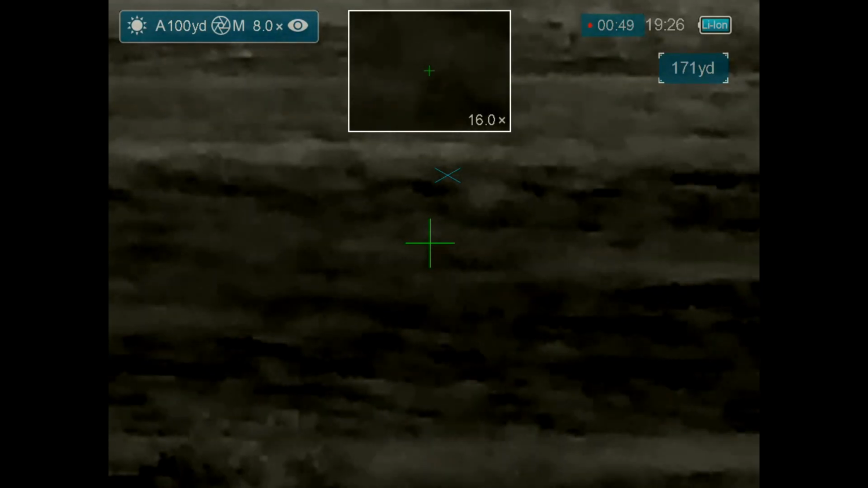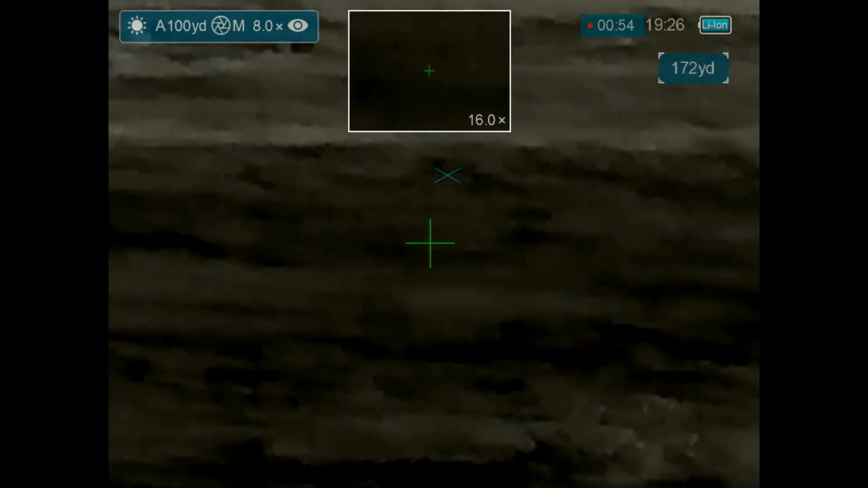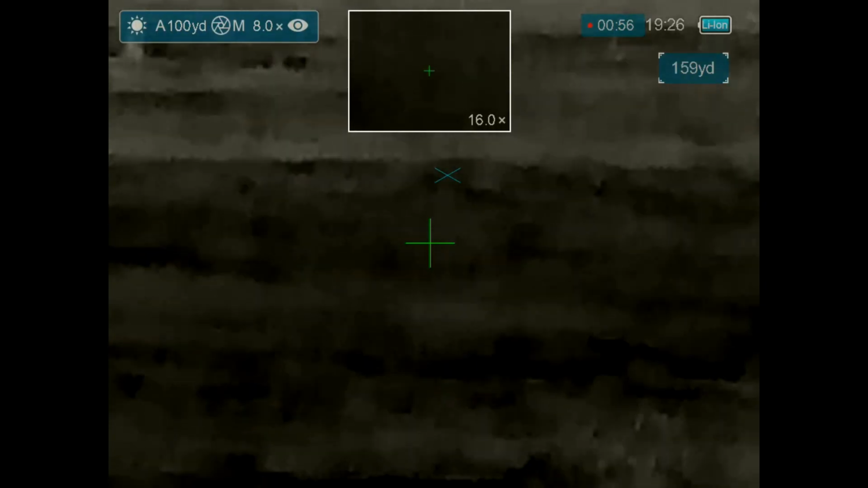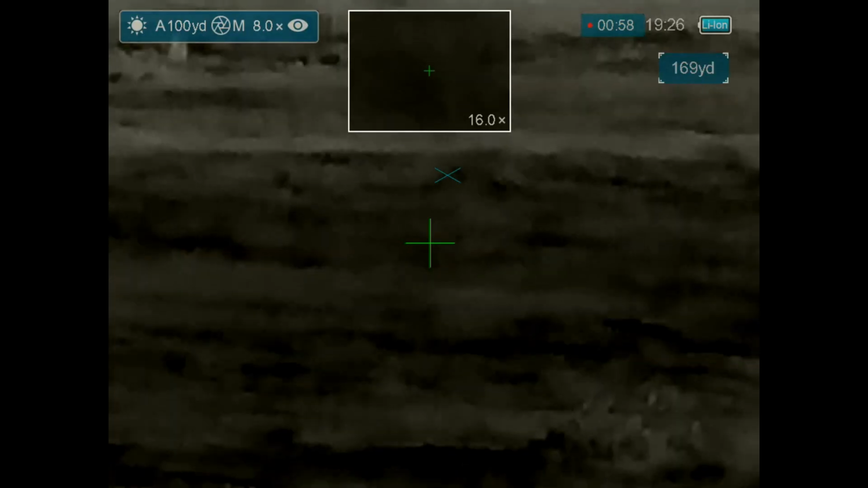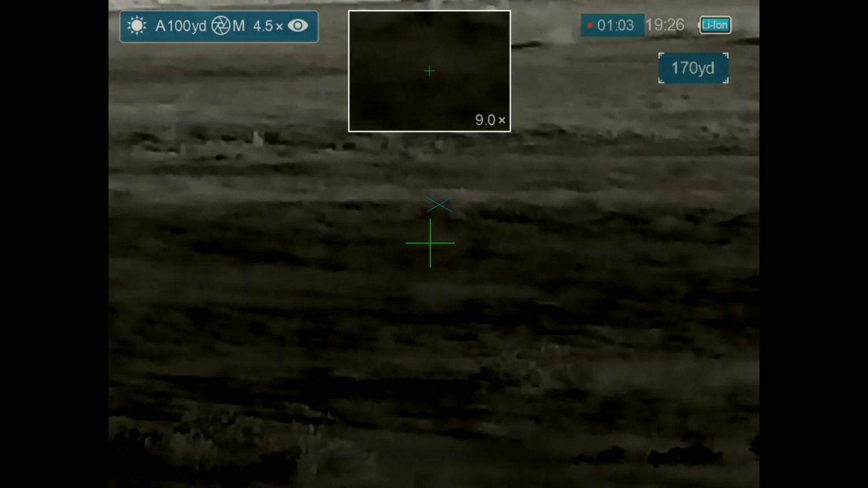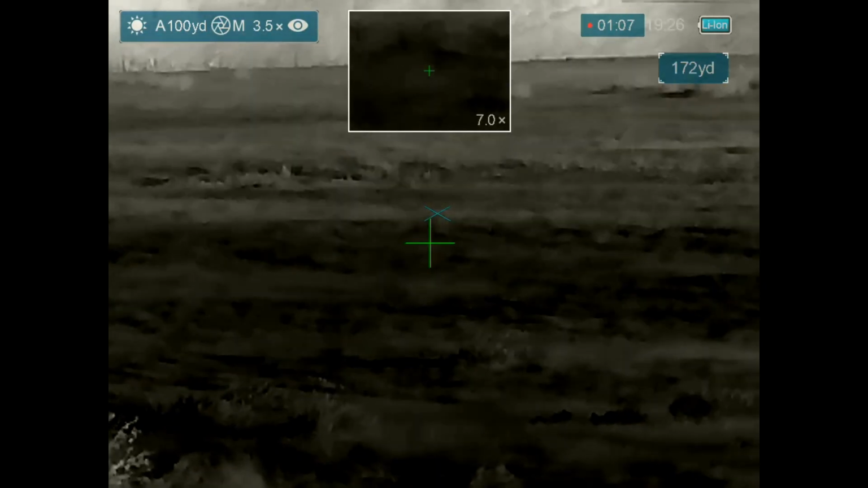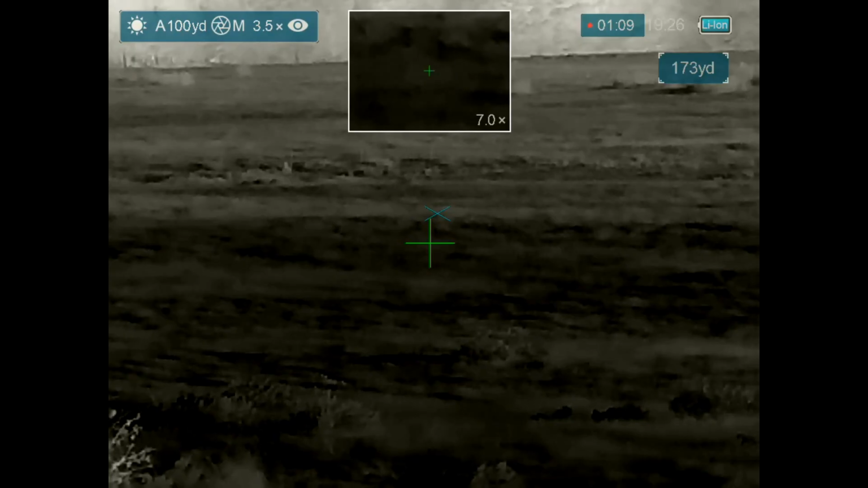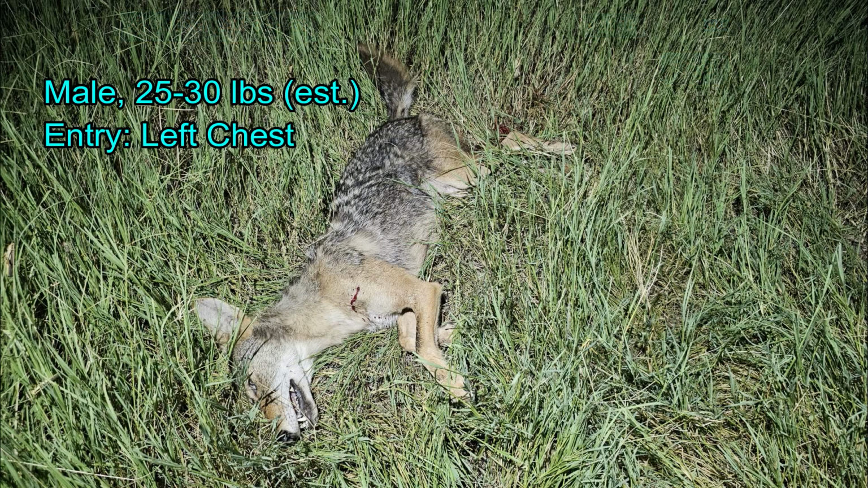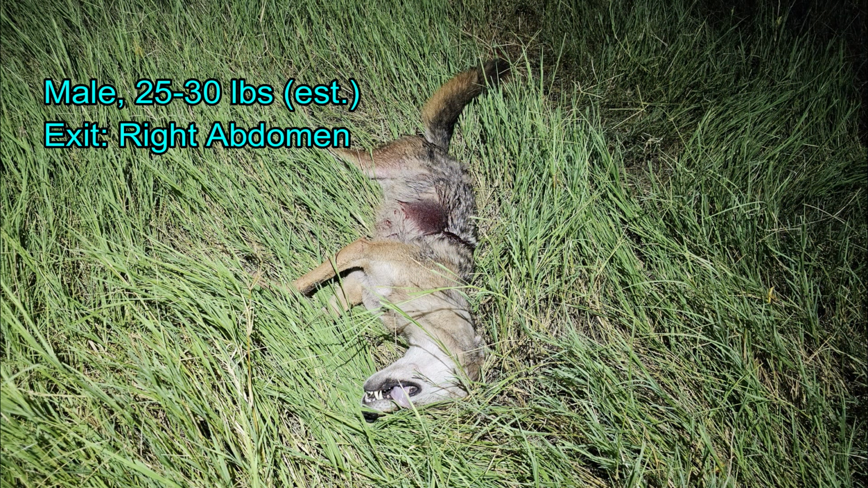So the finger is off the trigger until I'm on target. When I'm on target, the finger is on the trigger. But when I'm getting ready to fire is when I take up the slack for the trigger. That doesn't mean I'm going to fire. Sometimes I don't fire as the situation changes. As the coyote moves back and forth, or as I'm moving back and forth, or I'm playing the wobble, that's going to happen. So the coyote came in about 25 to 30 pounds is my best estimate. The shot entered the left front of the chest and exited out the abdomen on the right hand side.